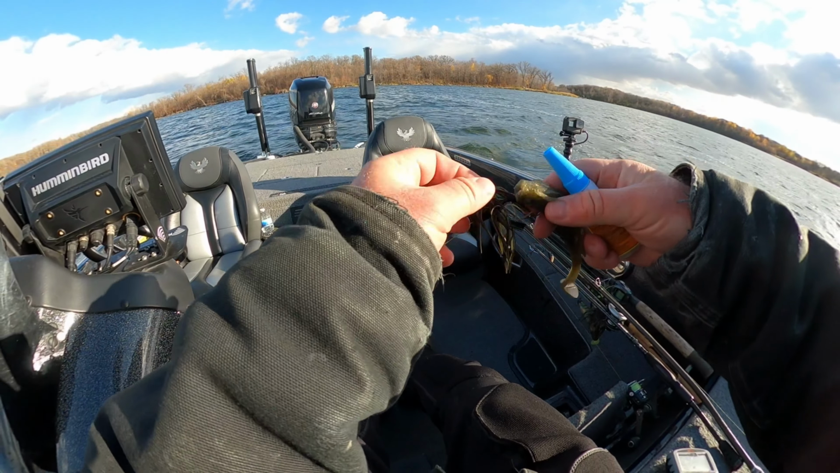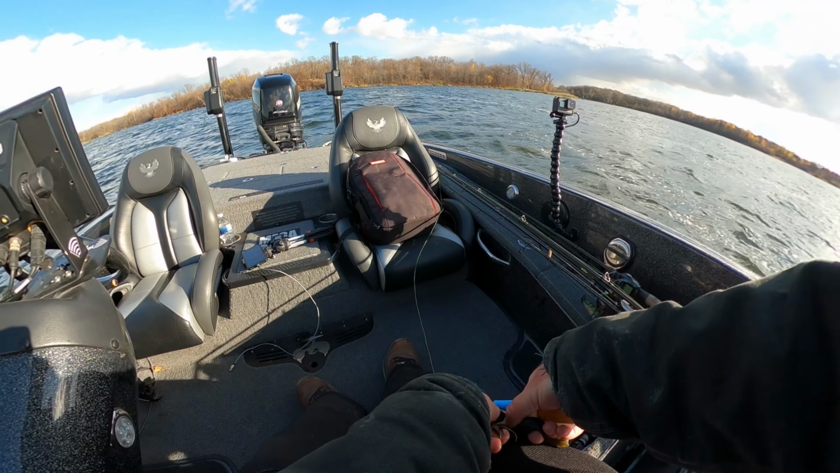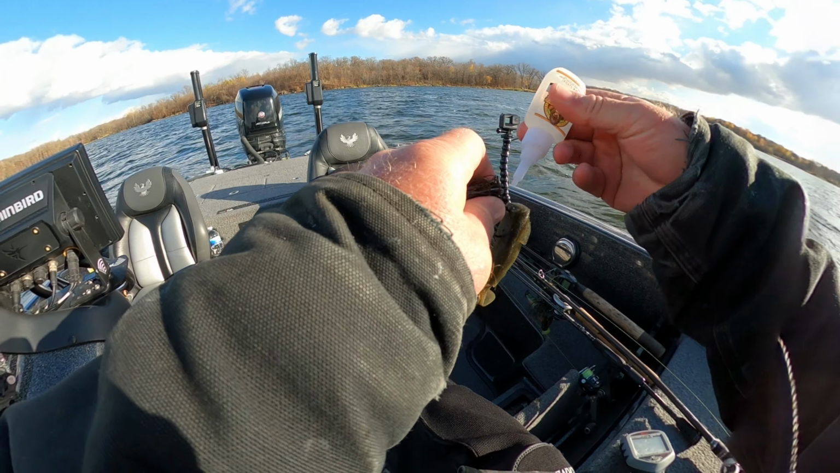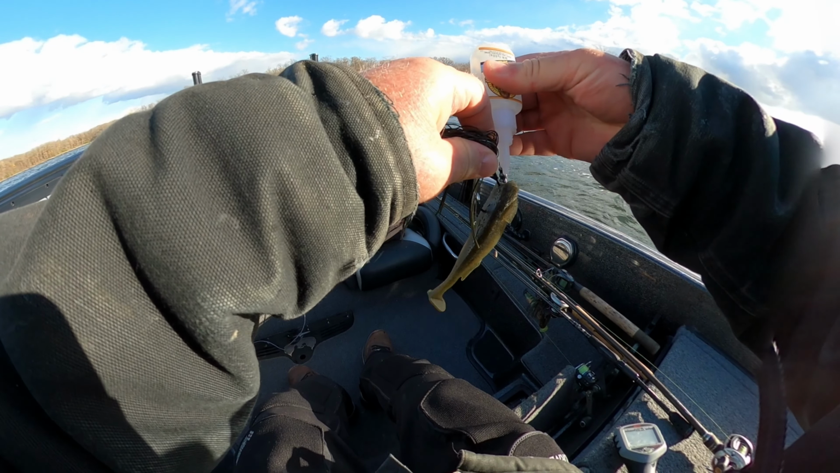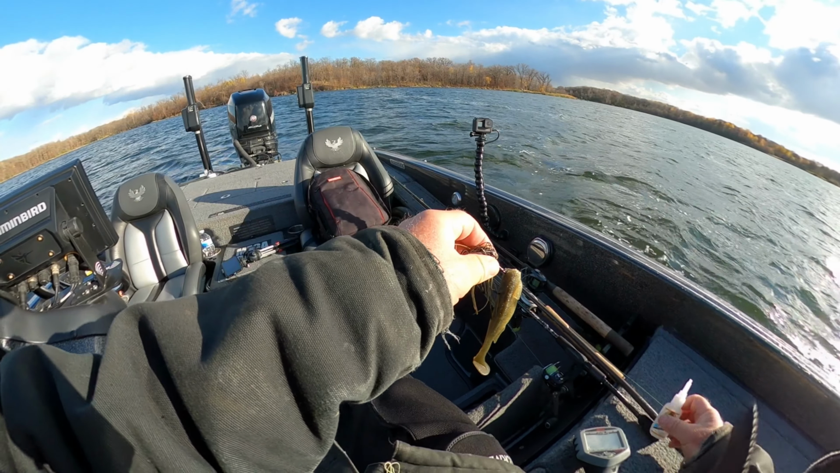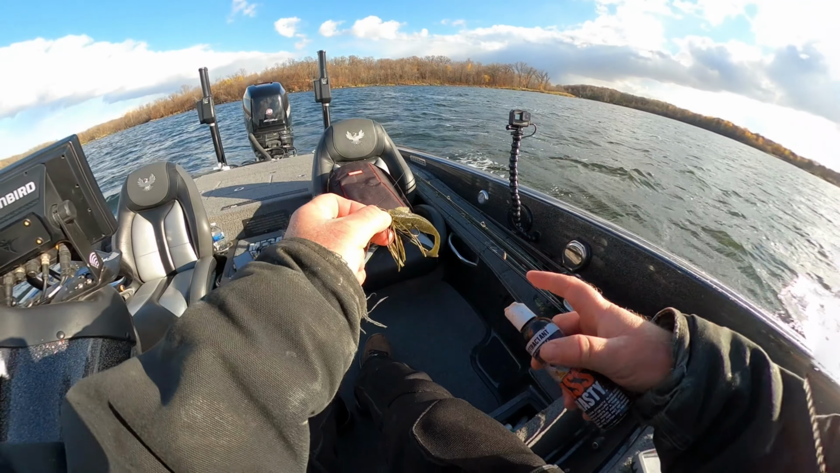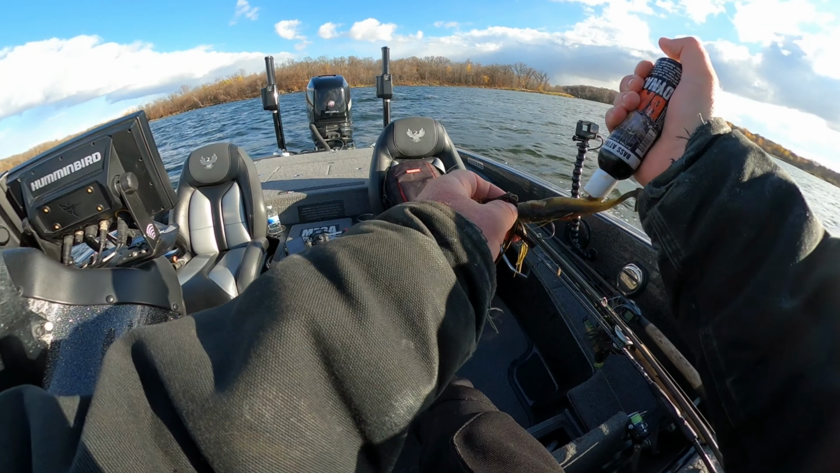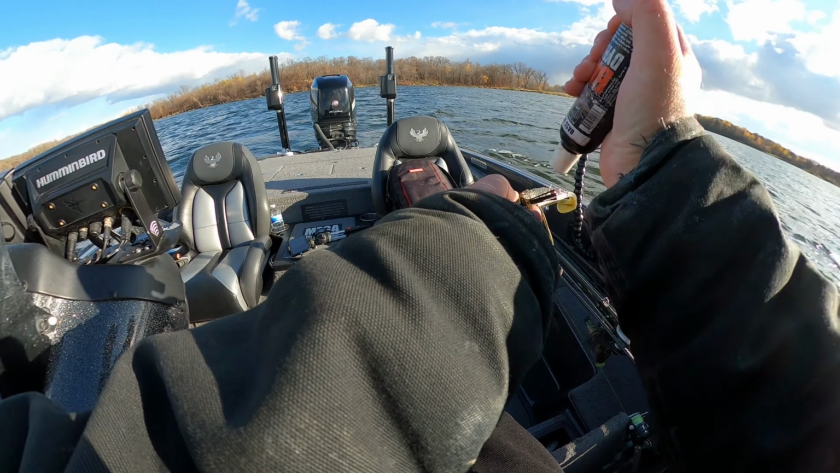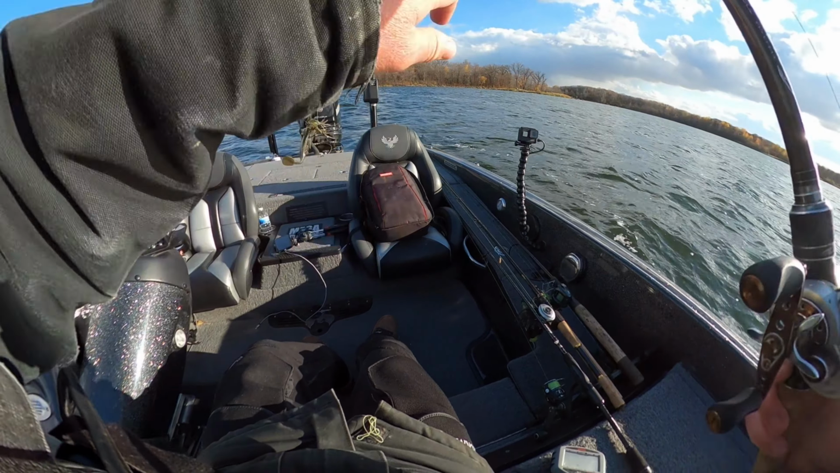My spark shad is finally fallen off of that jig. So it's time to reapply that super glue. And you always want to make sure after you put that on there, you let it sit for a little bit before throwing it back in the water. Over the last couple of years, I've really grown fond of the Bass Dynasty, and I use the bluegill and the crawfish. Those are about the only two I use, but man, it's a paste. And when you put it on there, a half hour later, you still feel it on there.